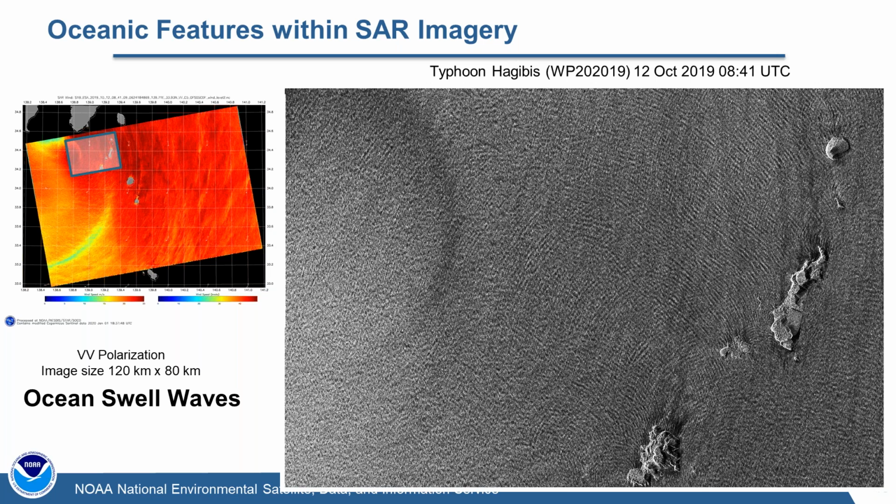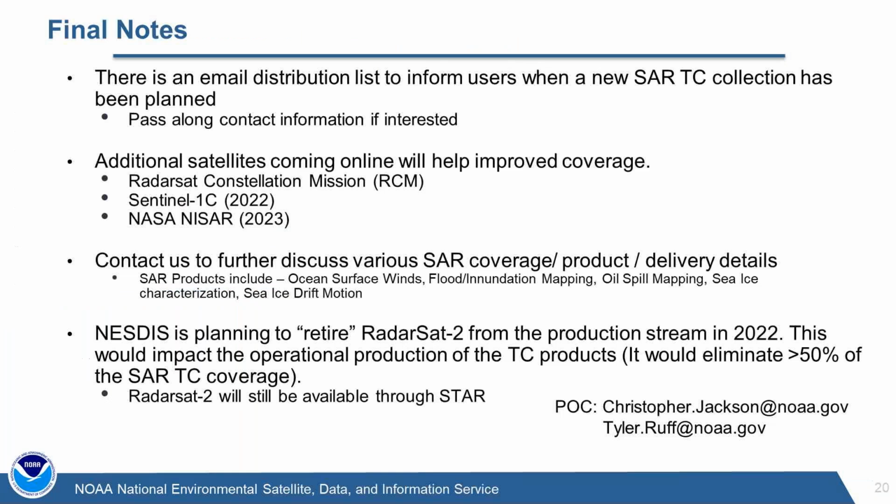Okay, thank you. Just one other point, again, with the resolution, you can do things other than winds. This is an example of a SAR wave, ocean swell waves that we were able to resolve under Hurricane Hagibis. It has about a 400-meter swell width, and you can see the nice pattern there over the wind near the islands.